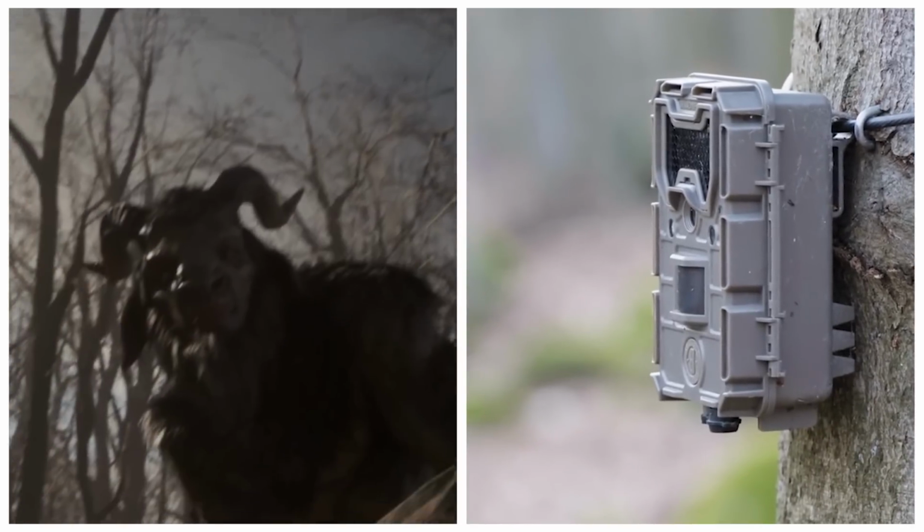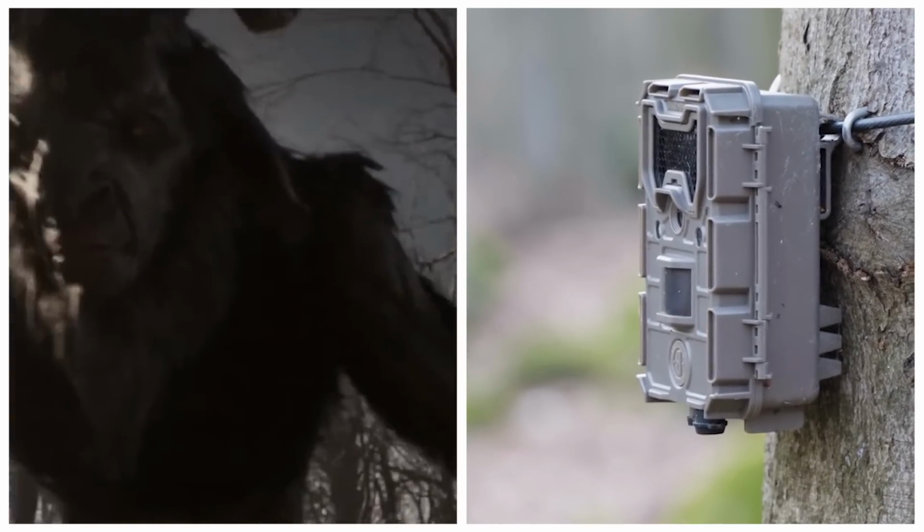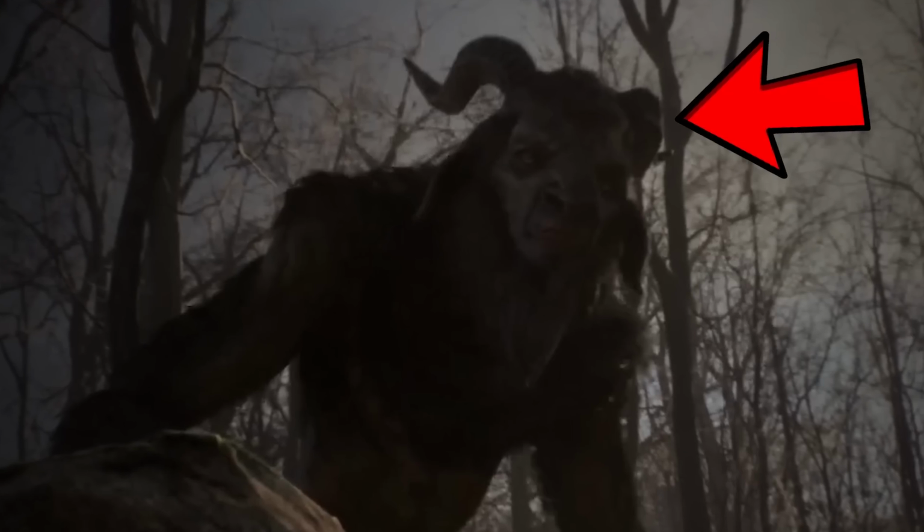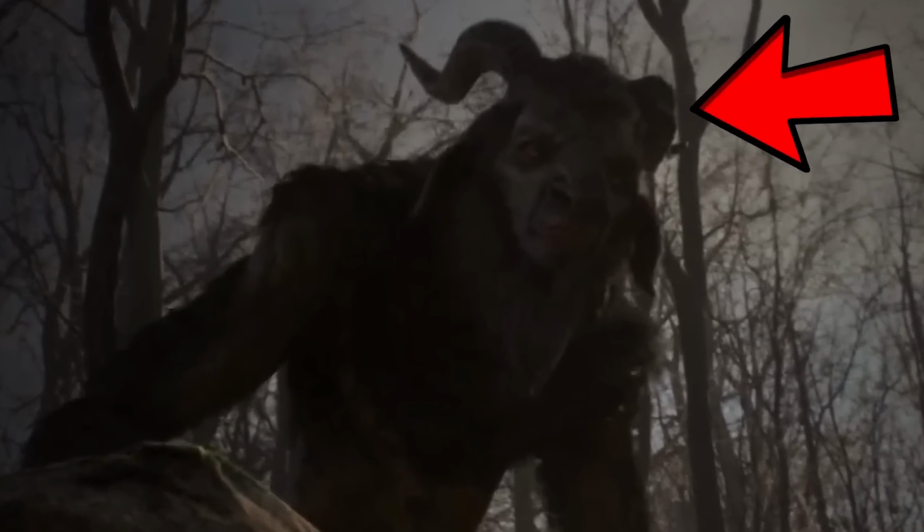This creature, recorded by an ominous trail camera, struck a stark and unholy image upon the minds of those who dared to bear witness. Its visage, a grotesque hybrid, sported a face akin to a goat's.